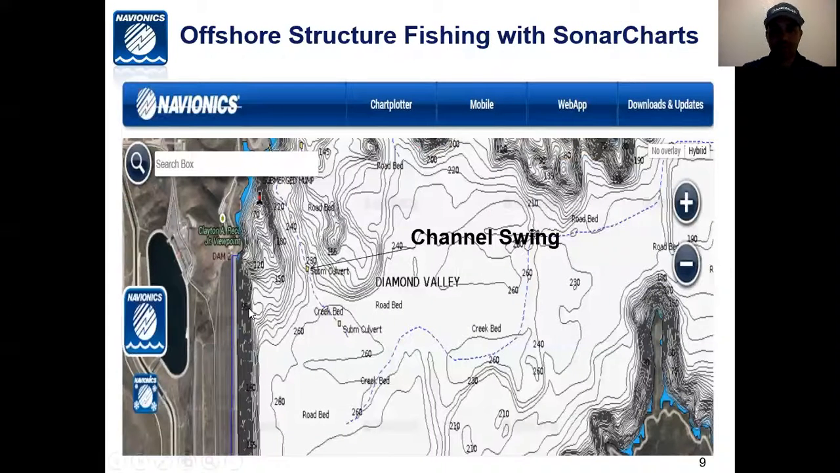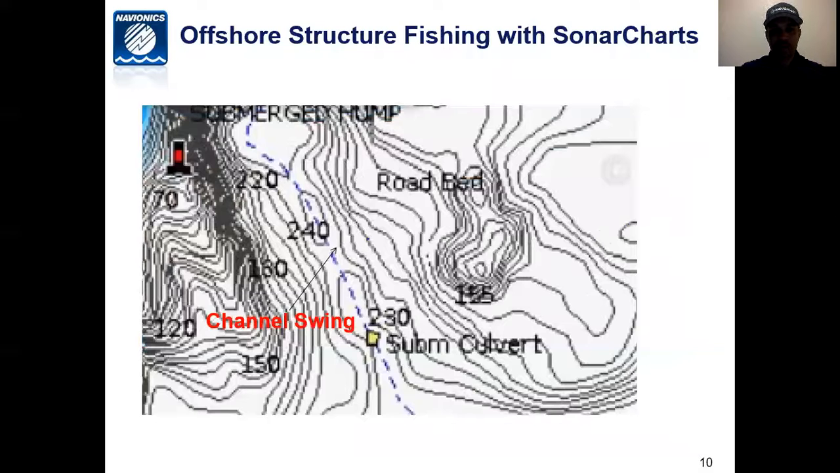So what is a channel swing? These are examples of channel swings. Very simply, a channel swing is where the creek runs into the bank. It's any swing in a creek bed. That's the easiest way to put it. But I have a couple of examples. So this is an actual creek running up from deep water, even though it says 240 feet. A lot of our lakes in Southern California are very low. But this is a channel swing in a creek bed that eventually goes into the shore.